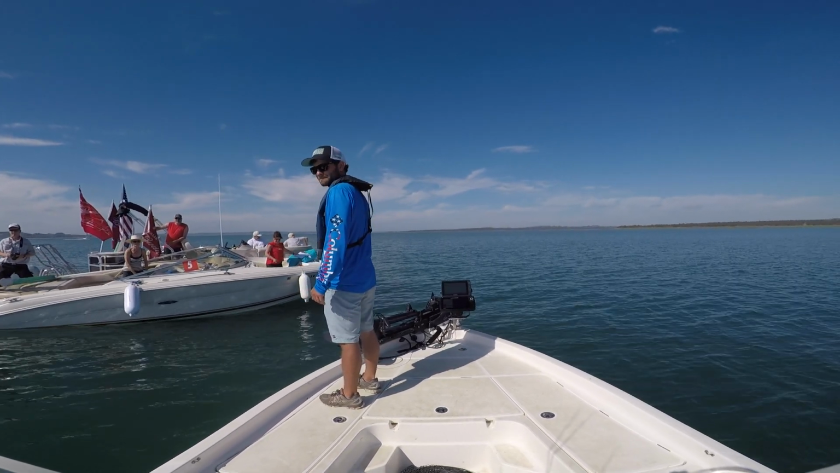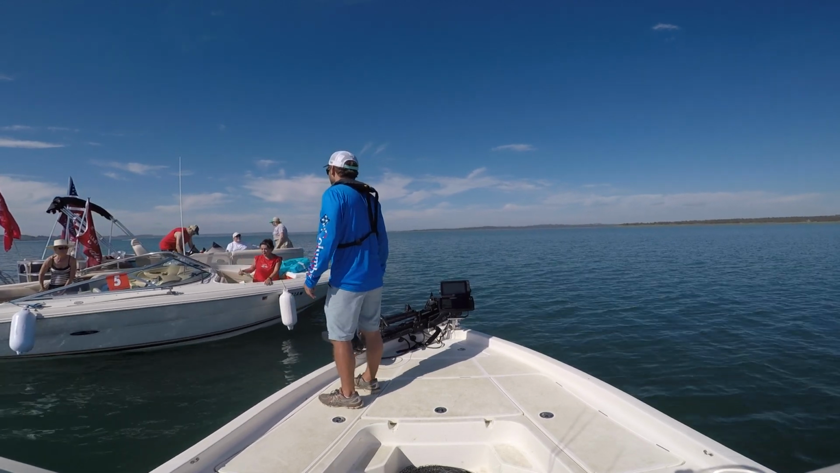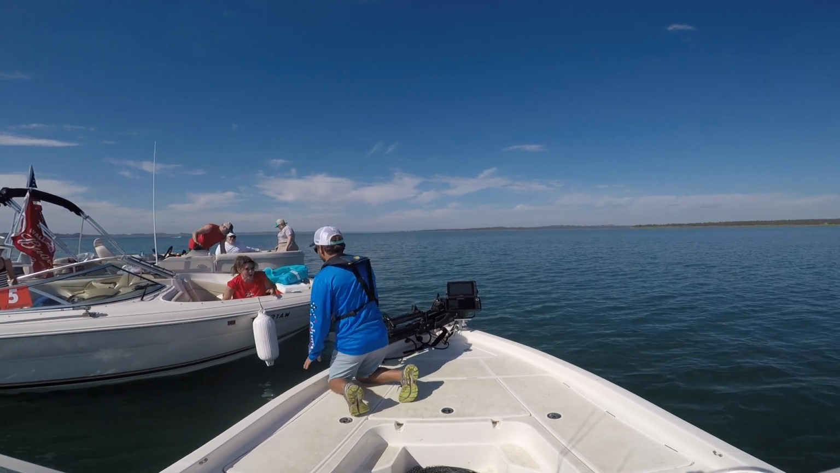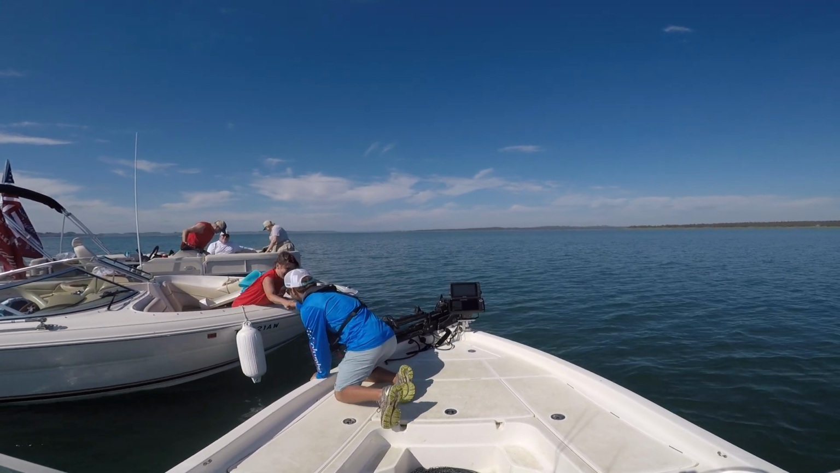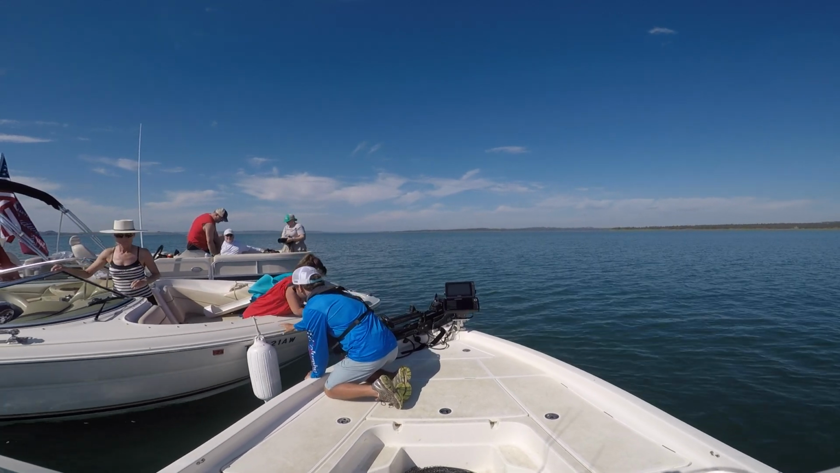We're just trying to keep things unique with a bay boat. Have you guys fished this tournament before? No, it's our first. Way to go. We're bass fishermen normally. Oh, beginner's luck. Yeah, exactly. That's what we're going for. We don't know enough to know what not to do.